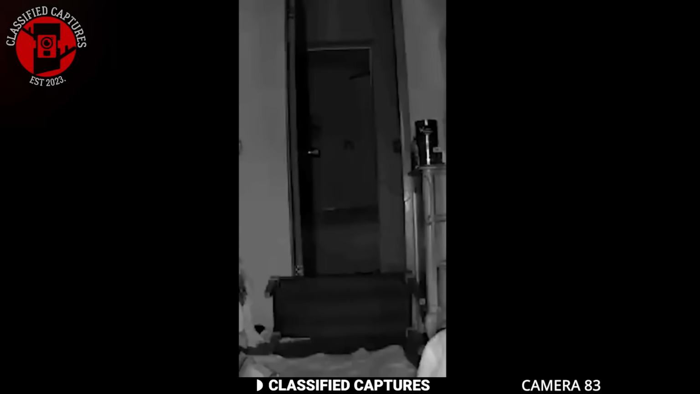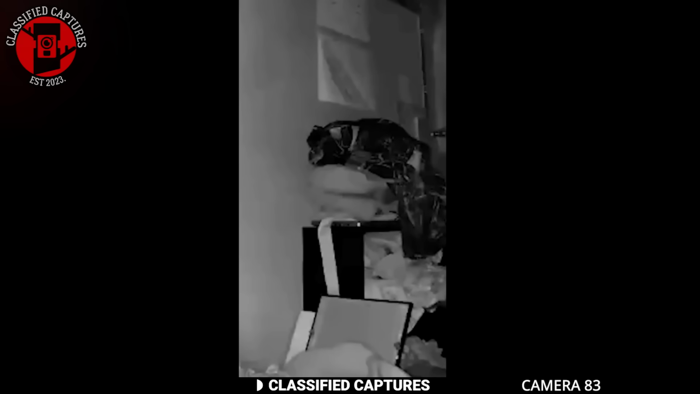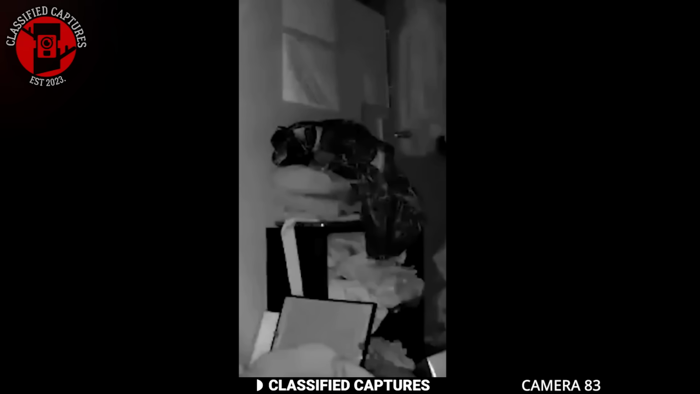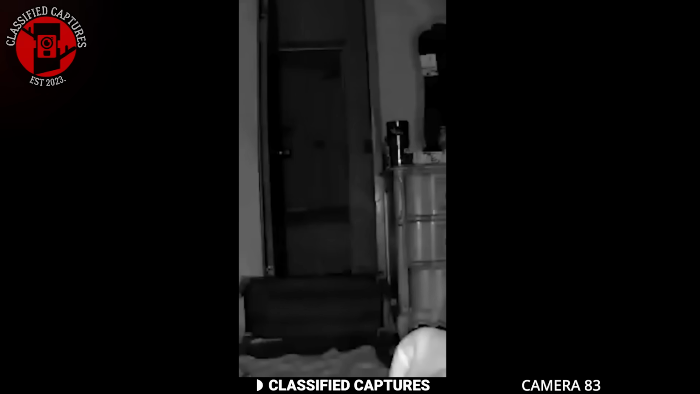A man convinced he wasn't alone in his home set up a camera to capture anything unusual. One day, while he was at work, his motion-activated camera recorded something truly unsettling. The footage shows the camera slowly panning from the door to the wall as if scanning the room. It lingers for a few seconds before shifting back, and that's when we saw it.